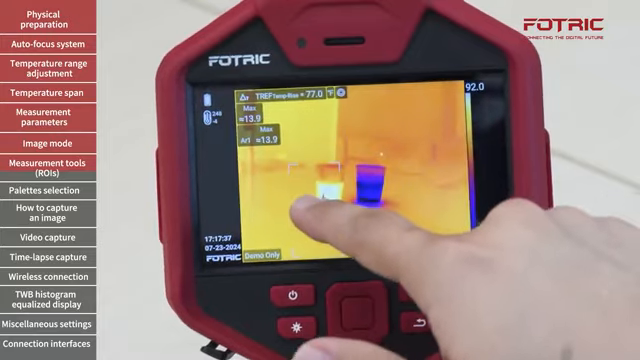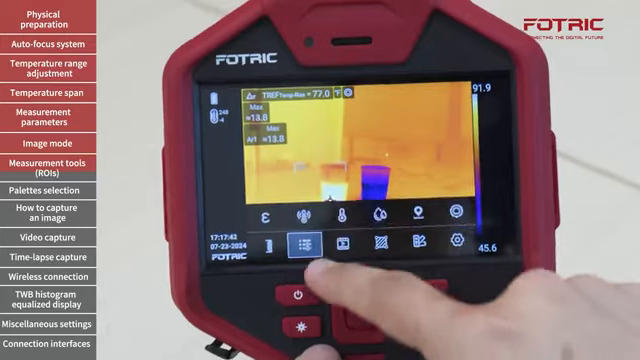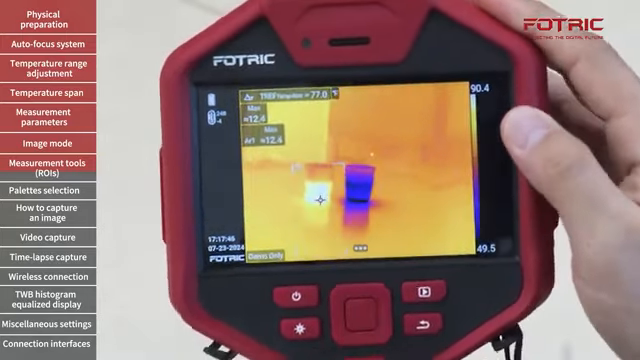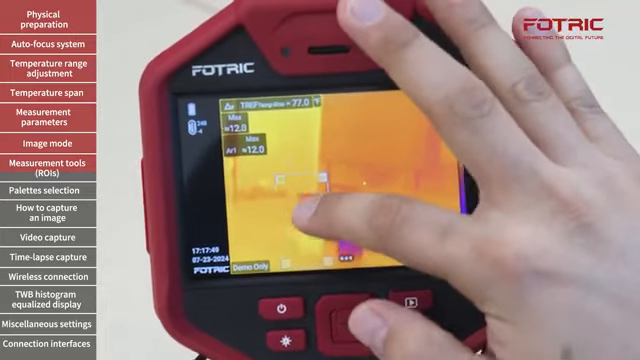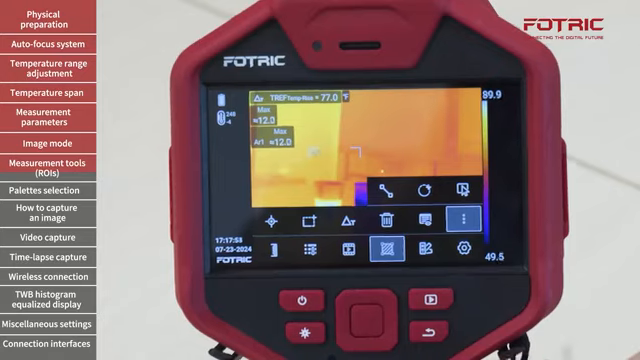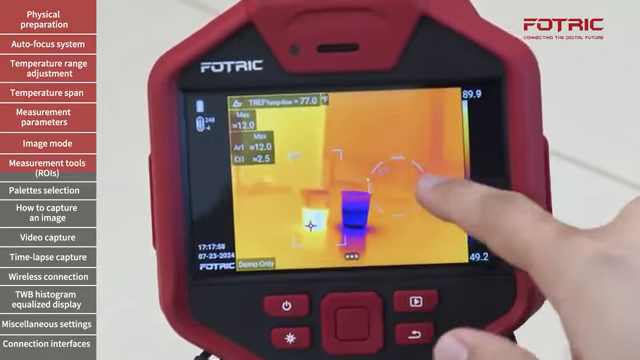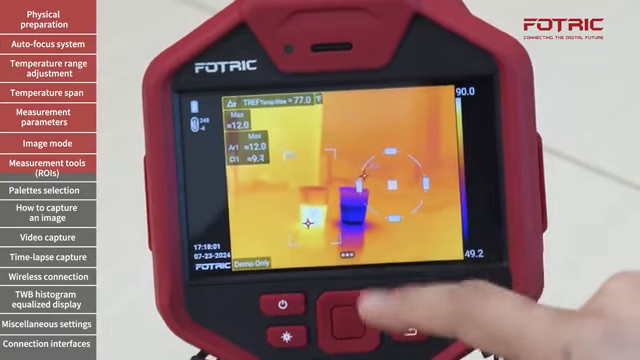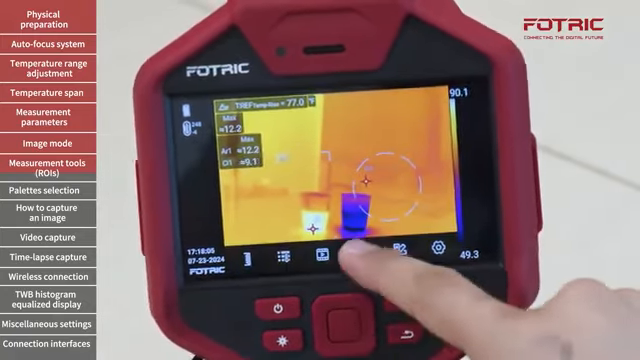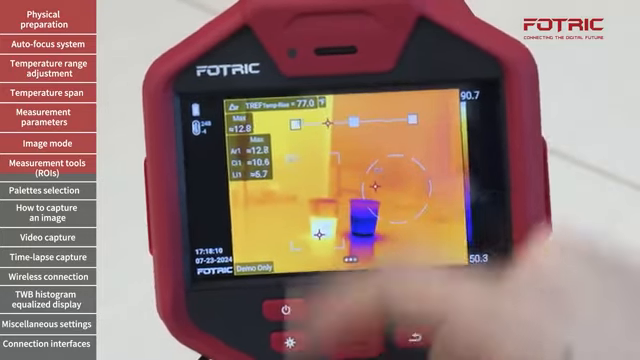Now you may have noticed that all this time I have the window compensation on. So make sure that you know when you're using it and when you're not. Just turn it off. The camera also allows for other types of components, ROI components. I can also have a circle. This circle, I can readjust the size, position, and do everything else that I did earlier.